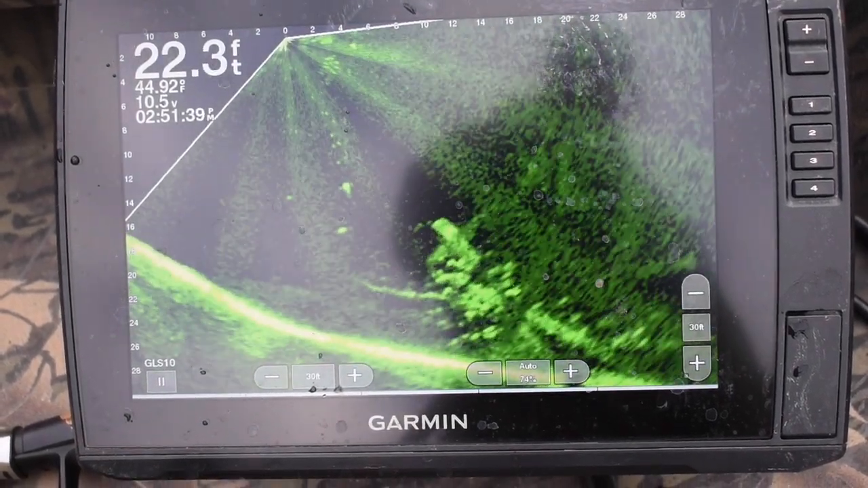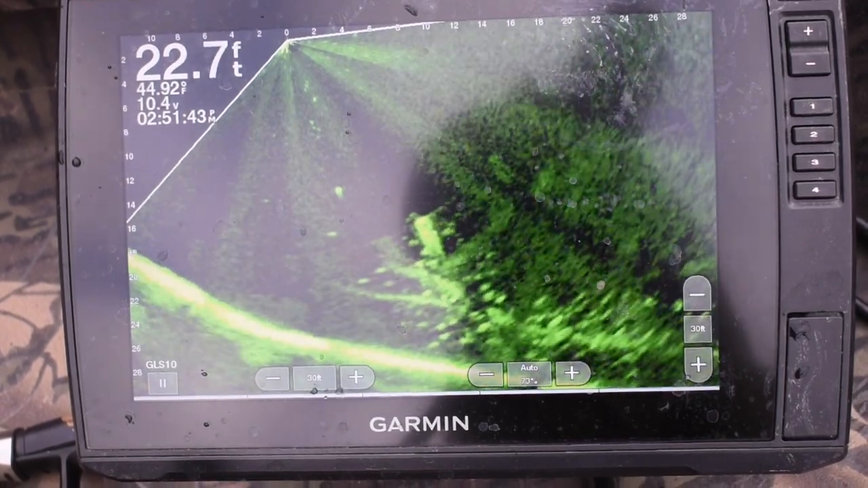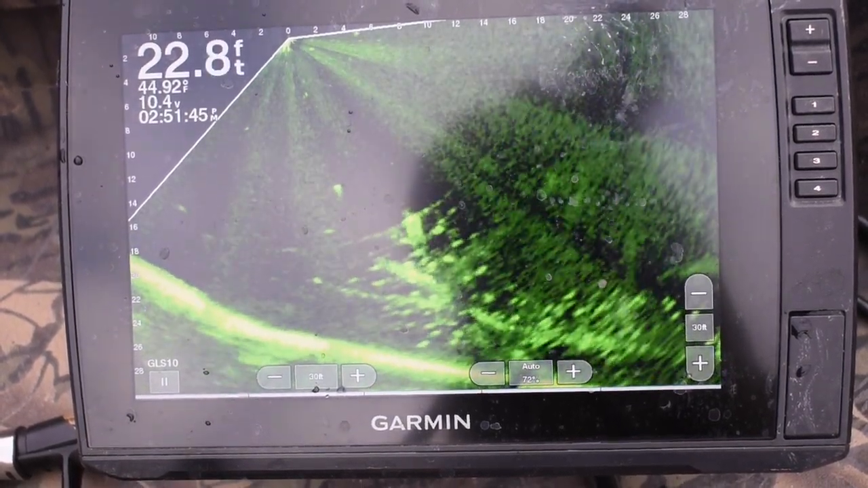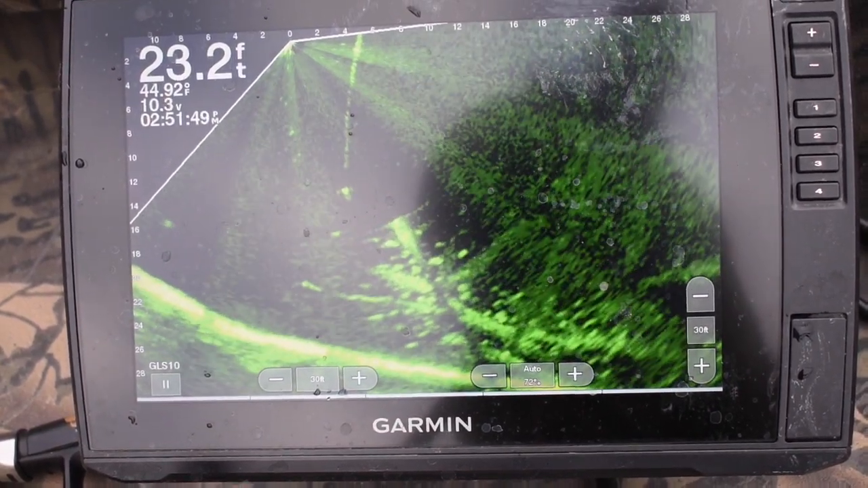But here, I believe it's that same tree. It may be a different tree. No, I think this one here is a different tree. Yeah, they're very similar structure. It's not like a brush pile.